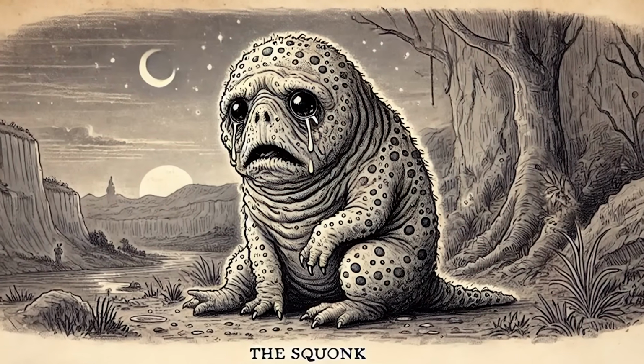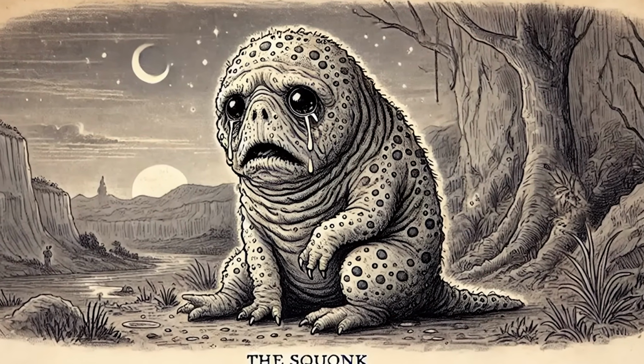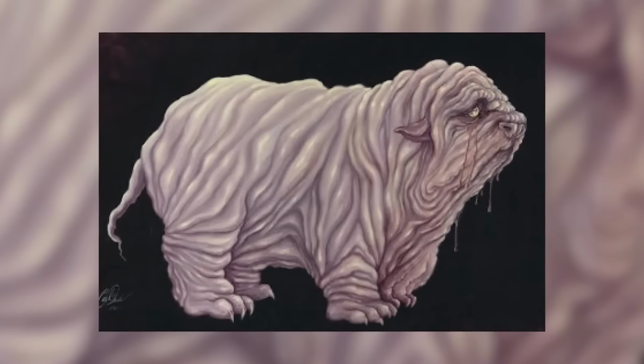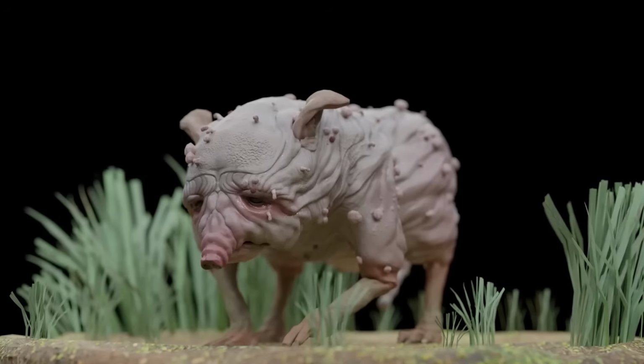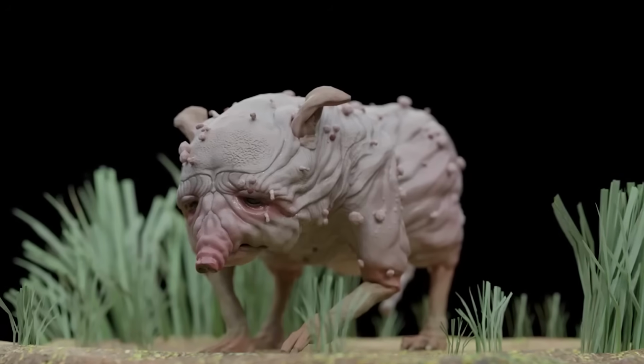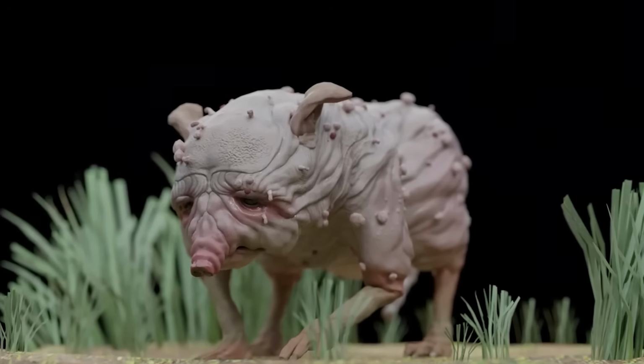In fact, if you ever wanted to track one down, all you'd need to do is follow the trail of its tears. The squonk has the ability to dissolve into a puddle of tears when it's frightened or trapped, so if you ever manage to corner one, don't expect to actually catch it. Some versions of the story also say that squonks are especially slow on moonlit nights because they avoid looking at their reflection in the water, afraid of seeing how ugly they are.